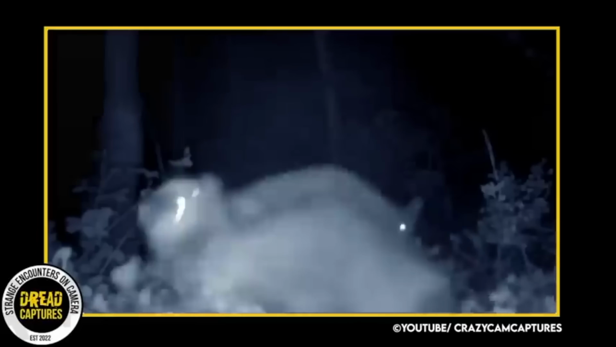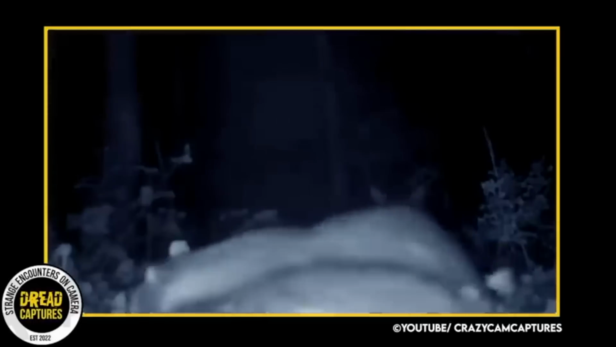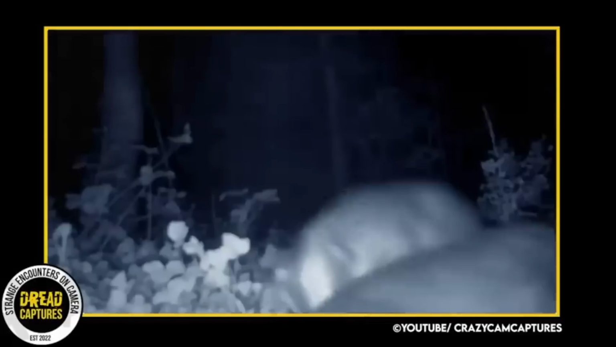This cool footage caught on a farmer's trail camera shows a fox enjoying his front row seat to a badger fight. The badgers appear unaware that the fox is even there. They're so caught up in their tussle. And the fox seems intent on watching the brawl and has no intention of moving.